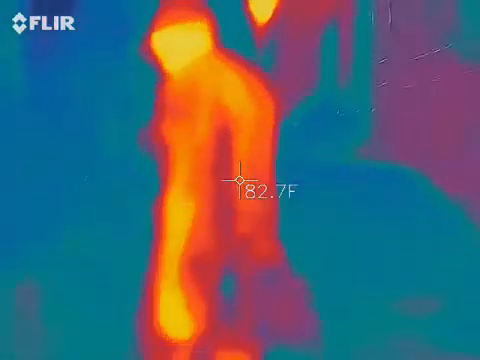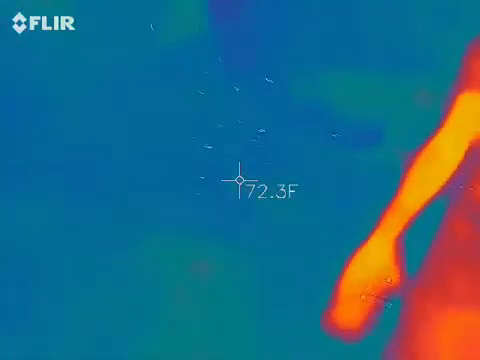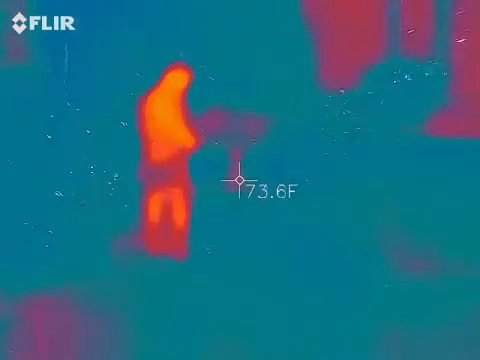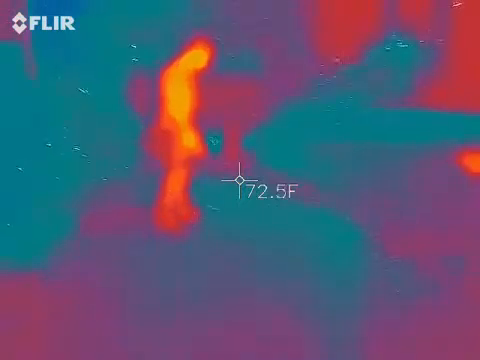More fingerprints here. So there's the 3 bricks pretty close together. Handprints up here.